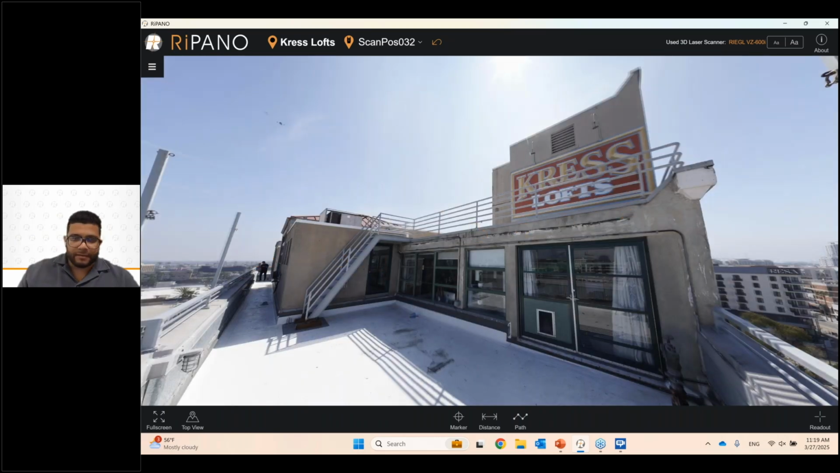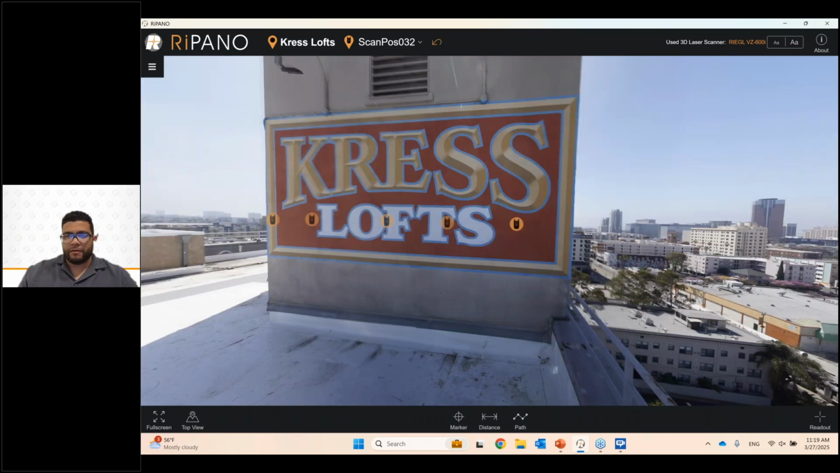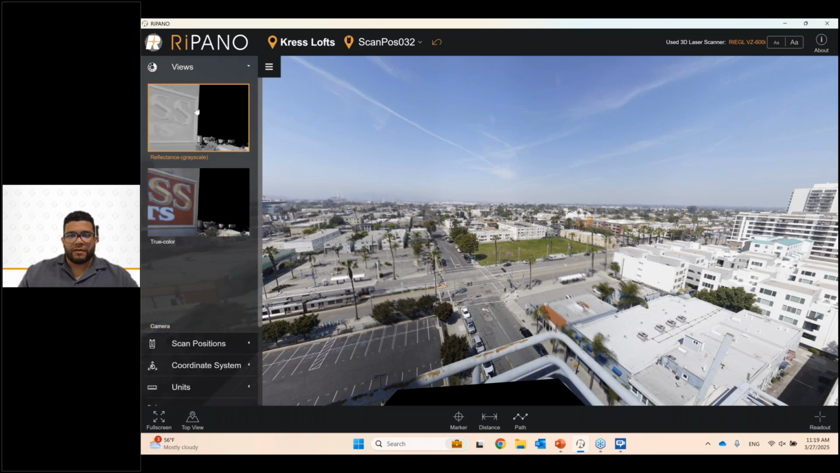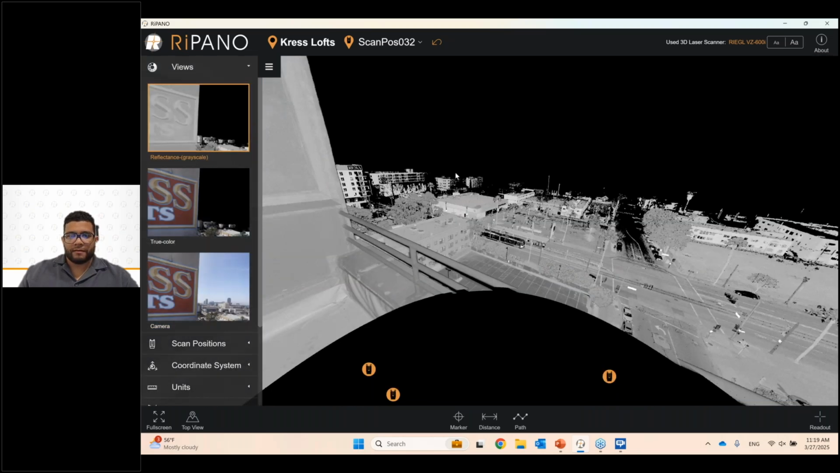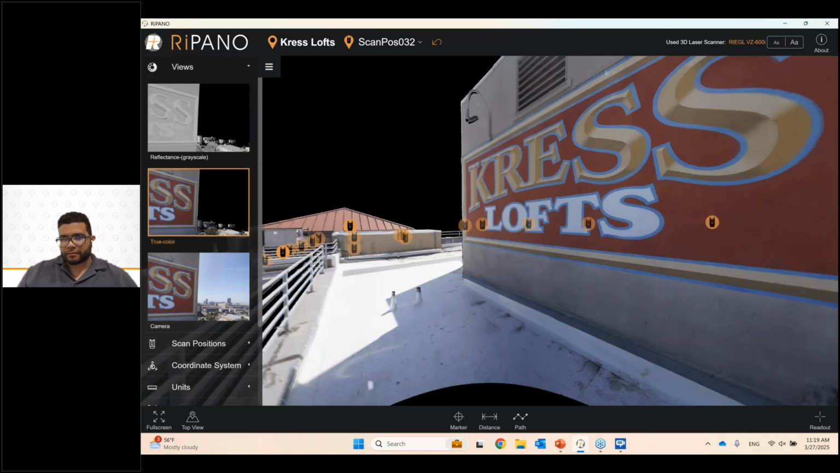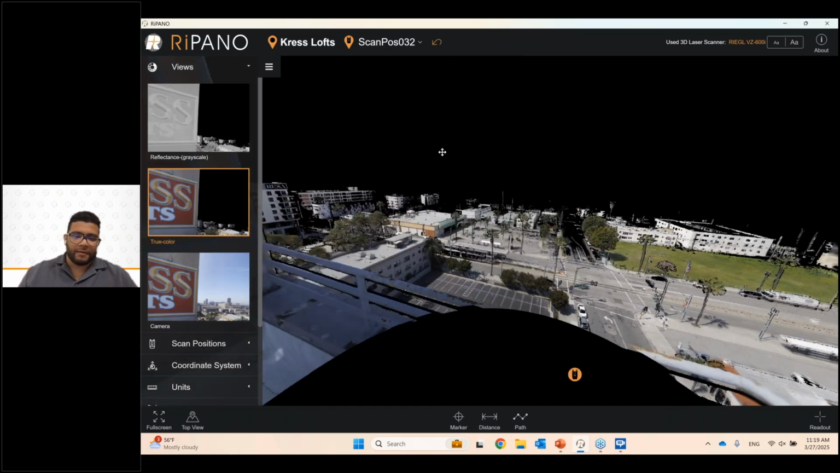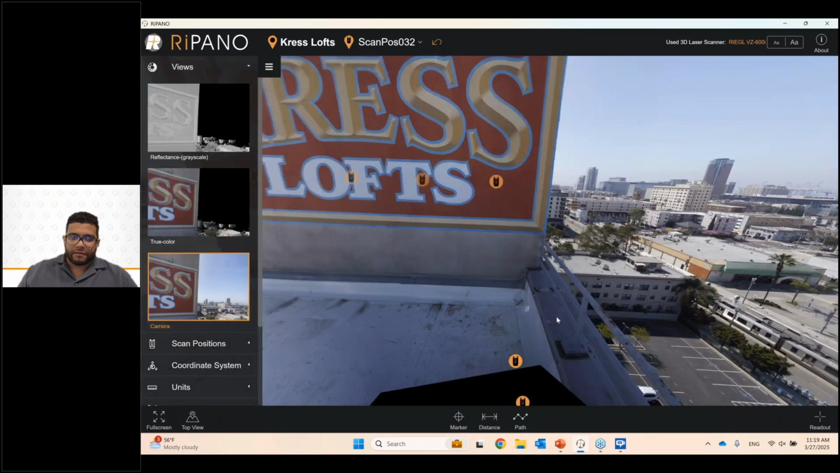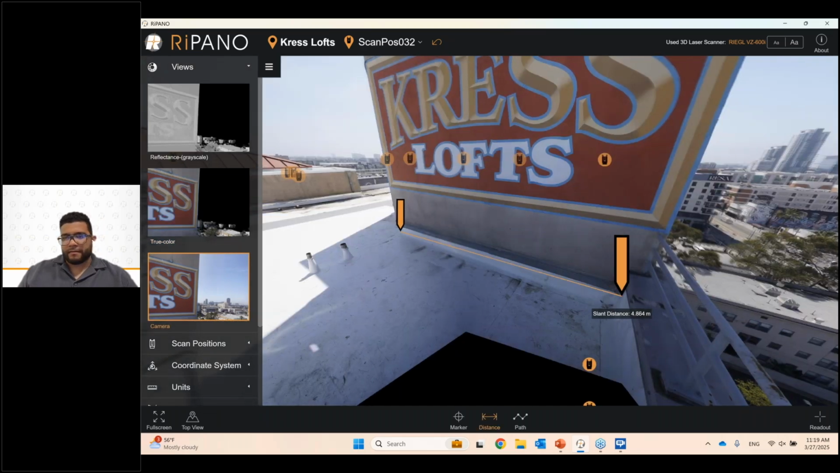And I can click around and sort of view. I can also change the view types and view the data view in grayscale. I can also view the data in true color, and it looks quite good. The user can also go in here and take measurements, do a lot of things like that.